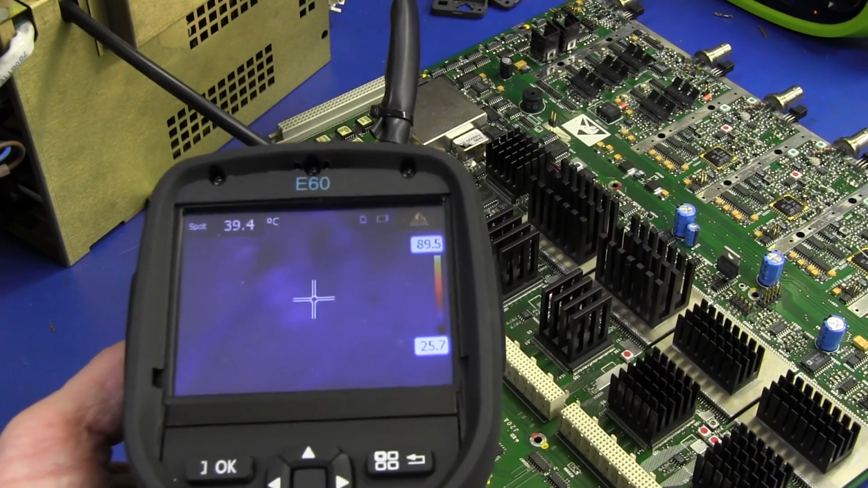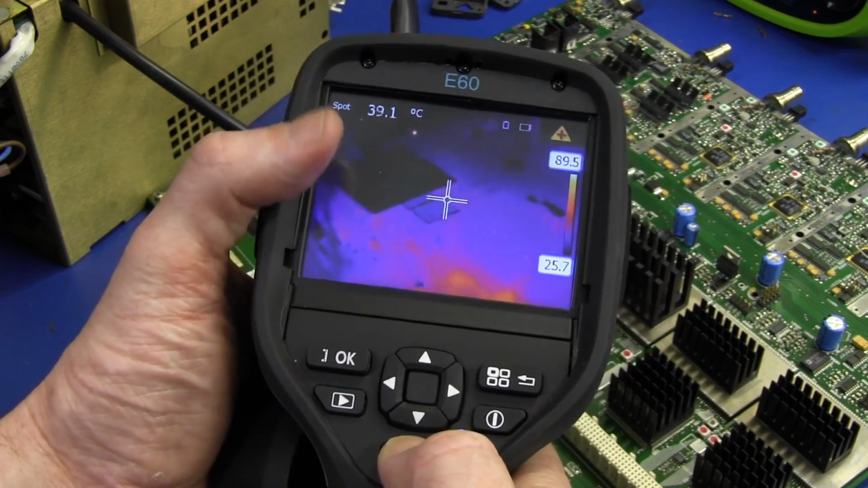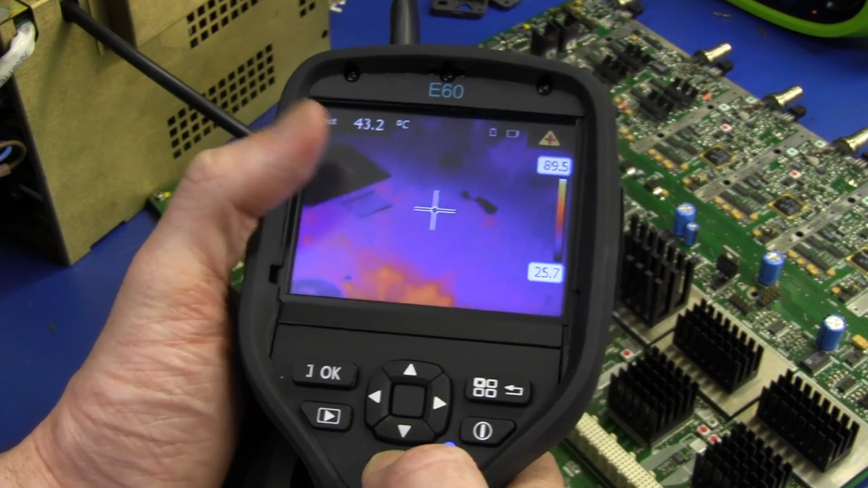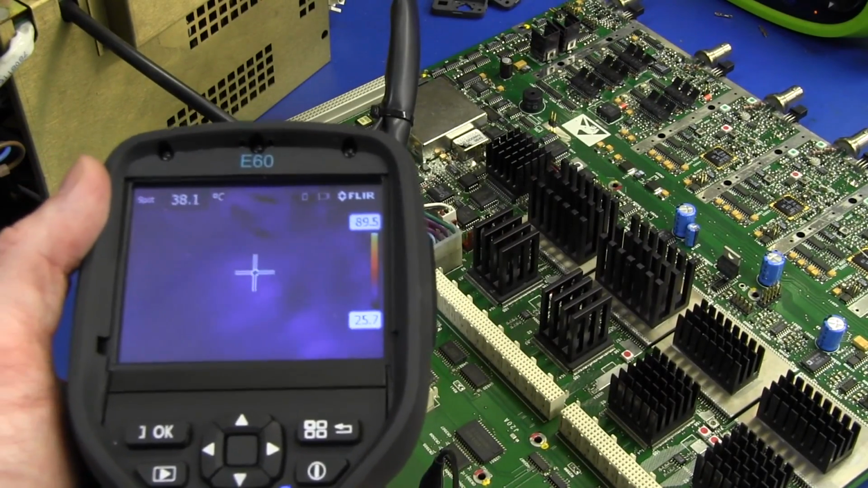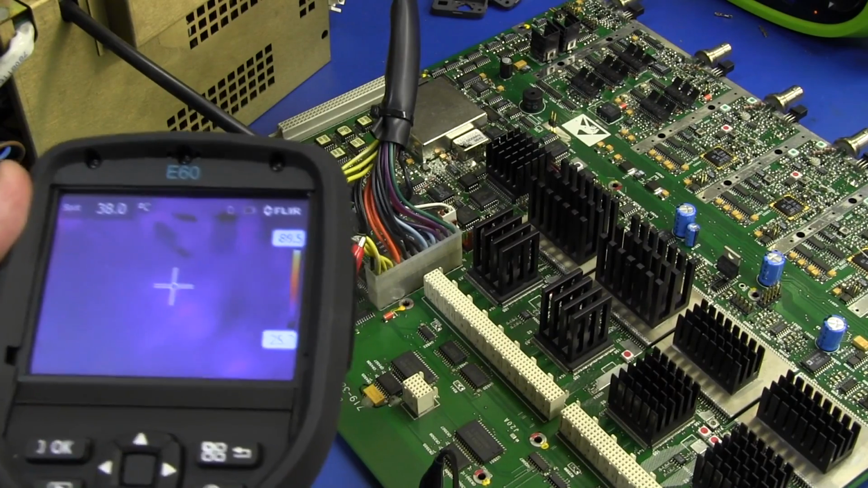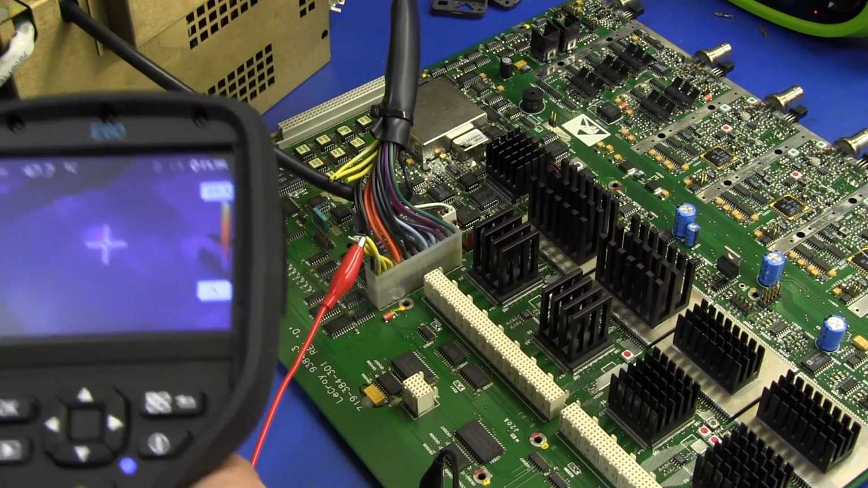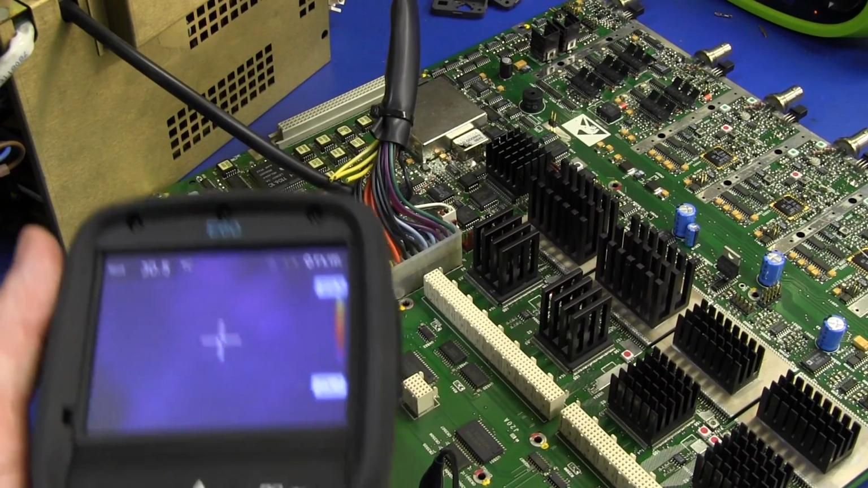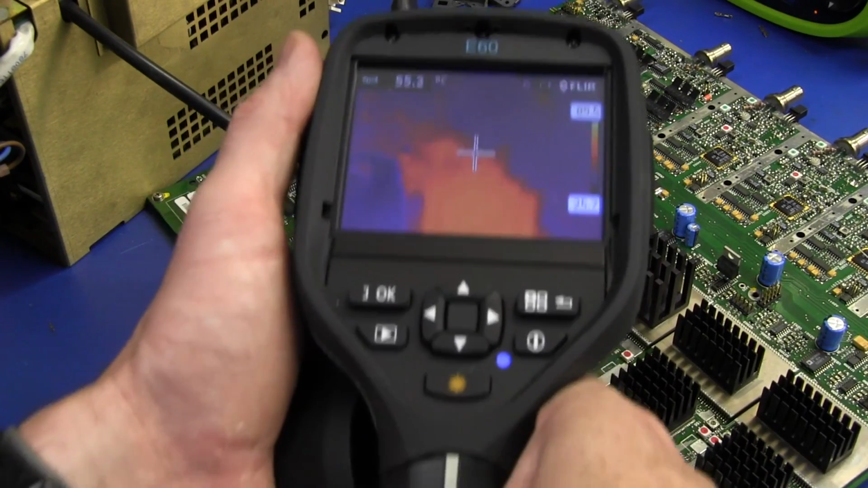You can actually switch the laser pointer on and it does show up, but there's some parallax error on this thing, so it's not that great. But you can see some of the other chips in there heated up. Another one over there is getting a bit warm, 47 degrees. But yeah, not that exciting.